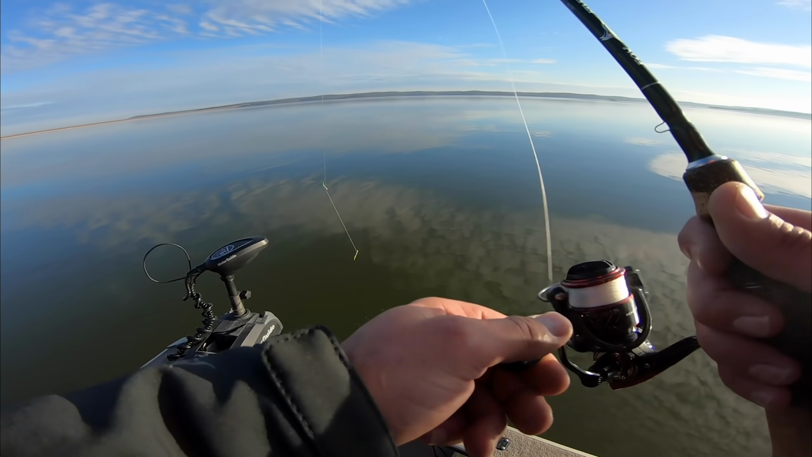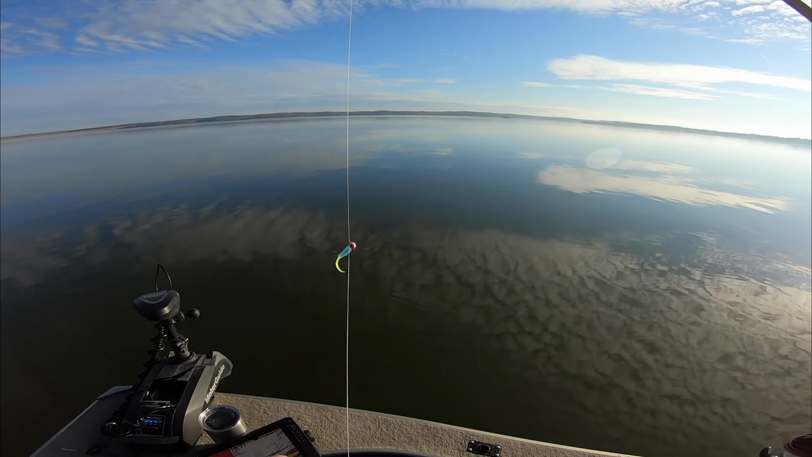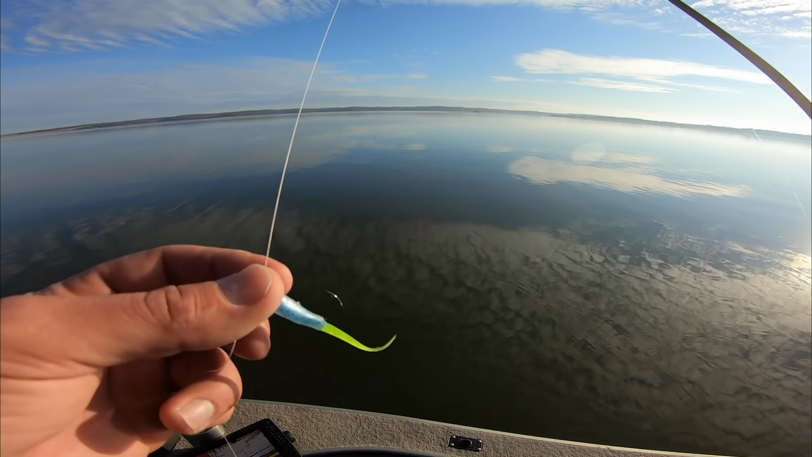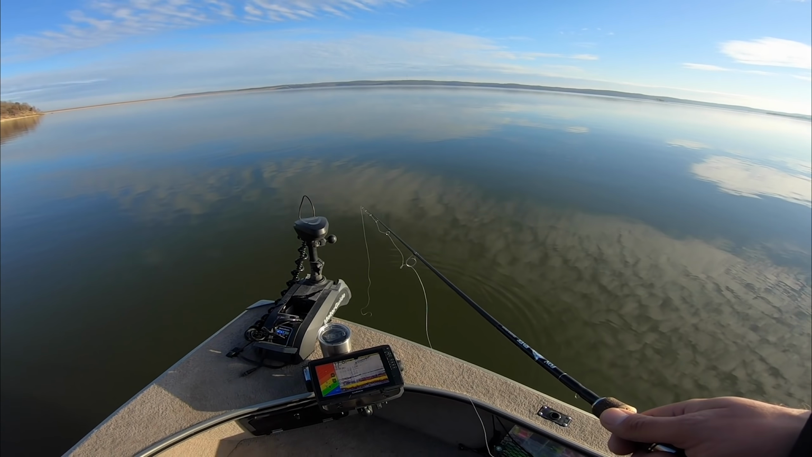But while I'm getting repositioned here, you guys can see the colors that I'm using. Definitely a lighter purple than the usual dark purple and chartreuse that I use. And then this color's also been really good, that kind of bluegrass and chartreuse color with the pink jig head from Chris Hess with Get Jiggy With It. So that's been the program.